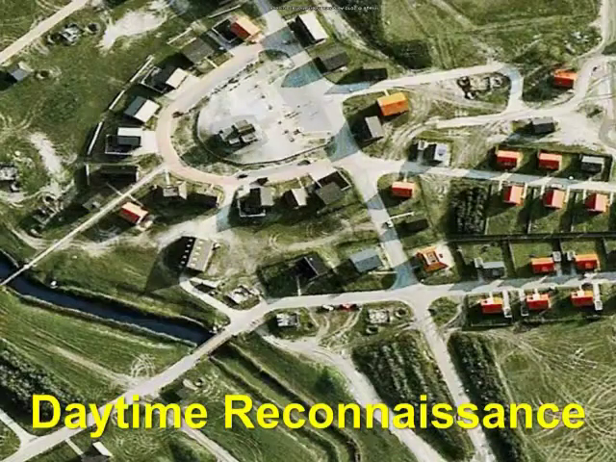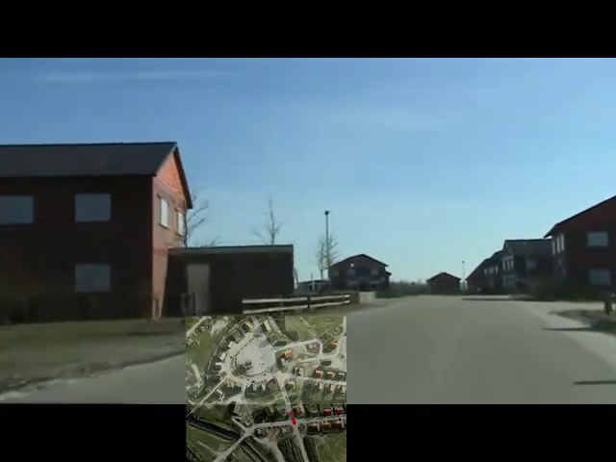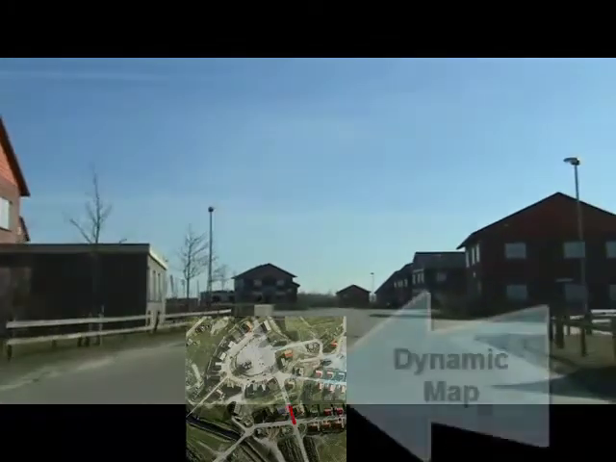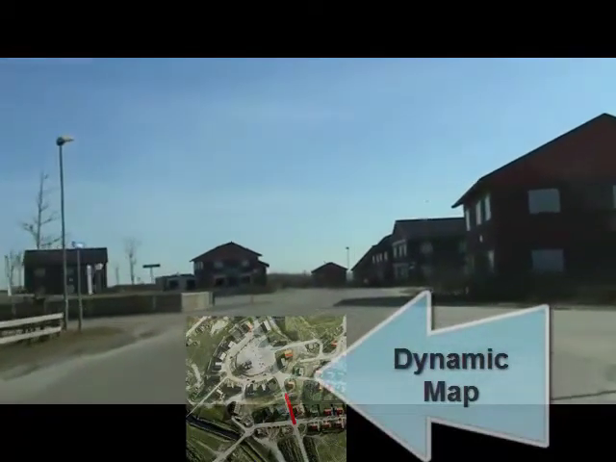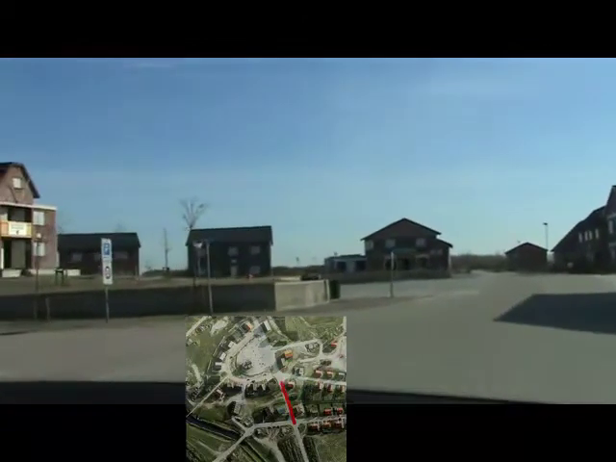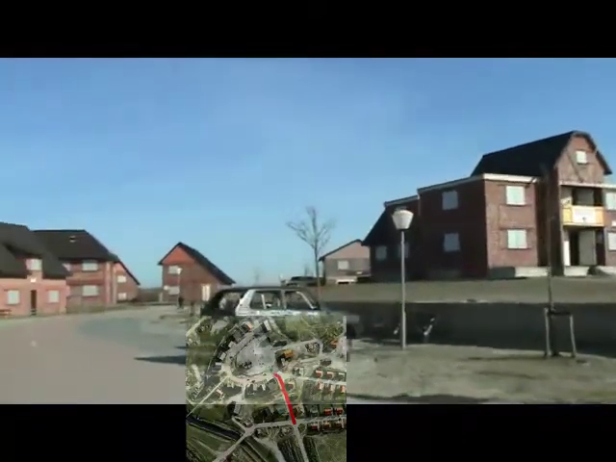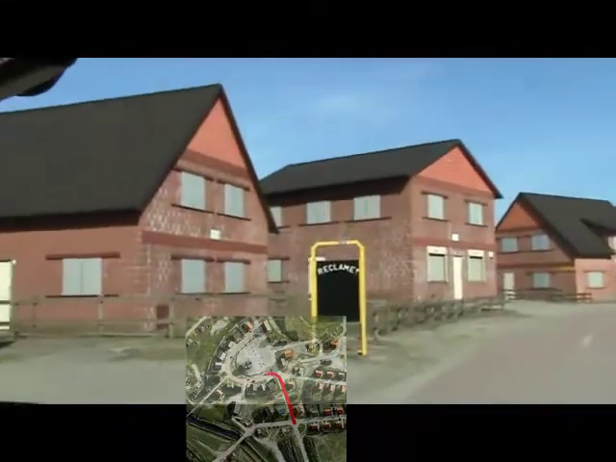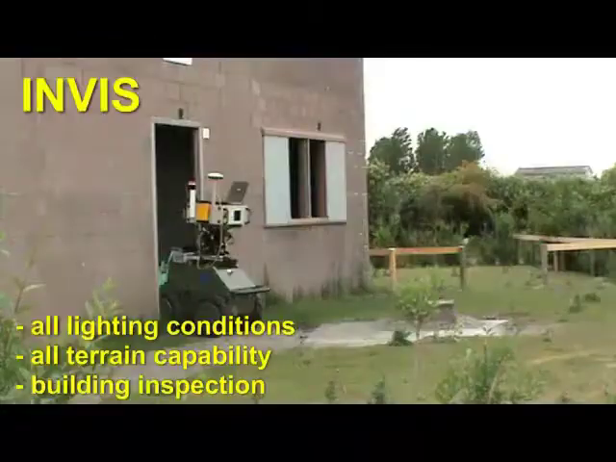The INVIS system has different applications. This video shows the registration of an actual daytime reconnaissance mission. The inset shows a real-time mapping of the system position on a Google Earth map. Since the system can operate in all lighting conditions and has an all-terrain capability, it can be used to inspect buildings, for instance.